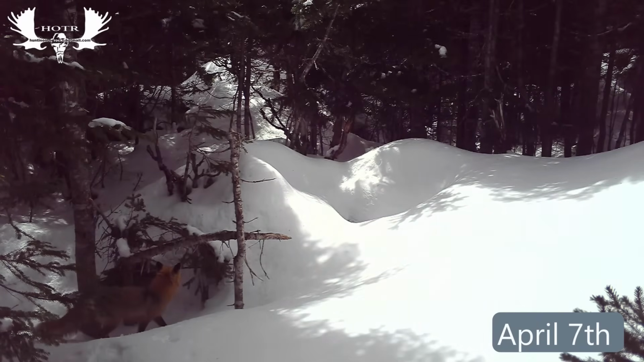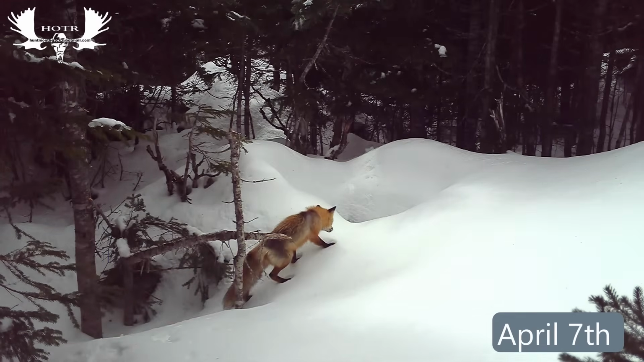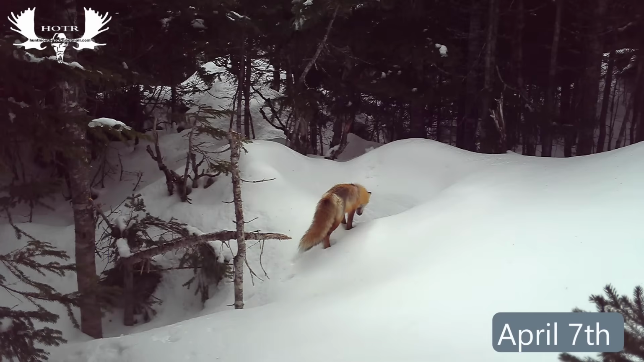As I was going through all the files, the first one that caught my attention was this fox. He knew that the bear was down there, and I guess he can smell him, you know. And he come up and started looking down in the den and checking it out.